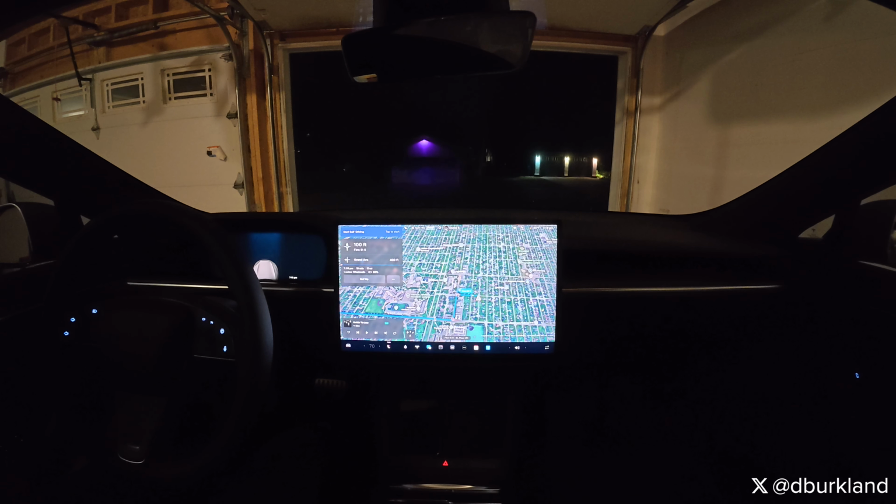My first drive, right after I got the update, was not very good. So let's see if this one is any better or if we see some of the similar issues and behavior that we saw that night.